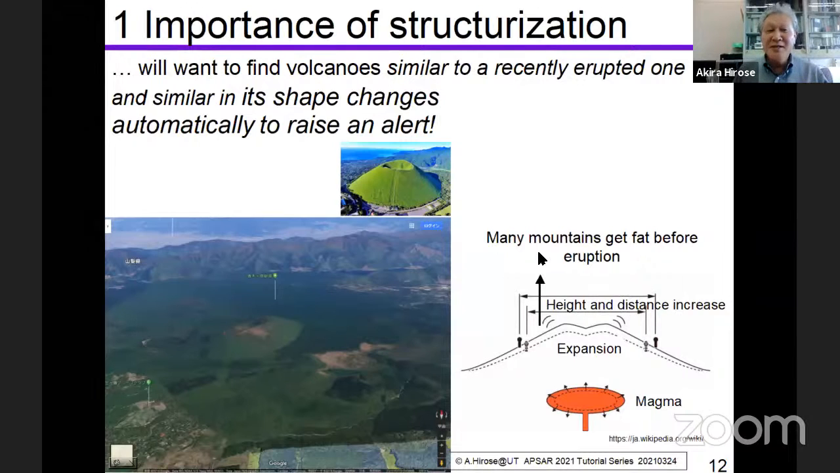And he or she may also want to know the changes in the shape, because in many cases, a mountain gets fat before the eruption because of the movement of the magma. Then, if this type of observation and discovery is done automatically, then it's very useful for raising an alert.